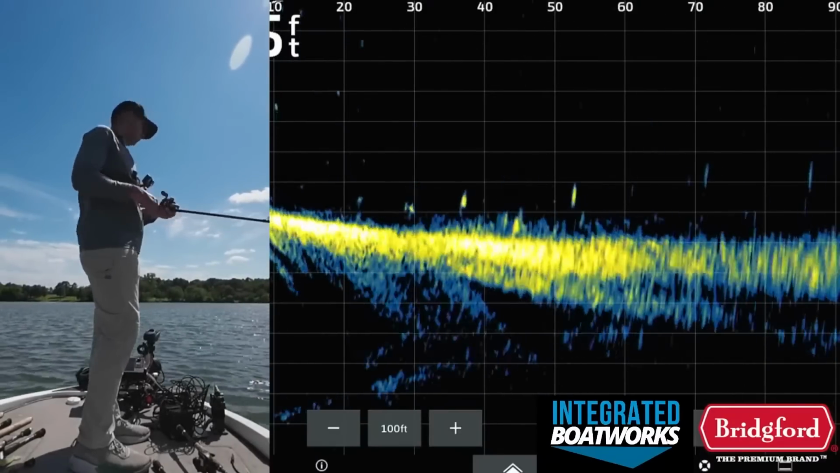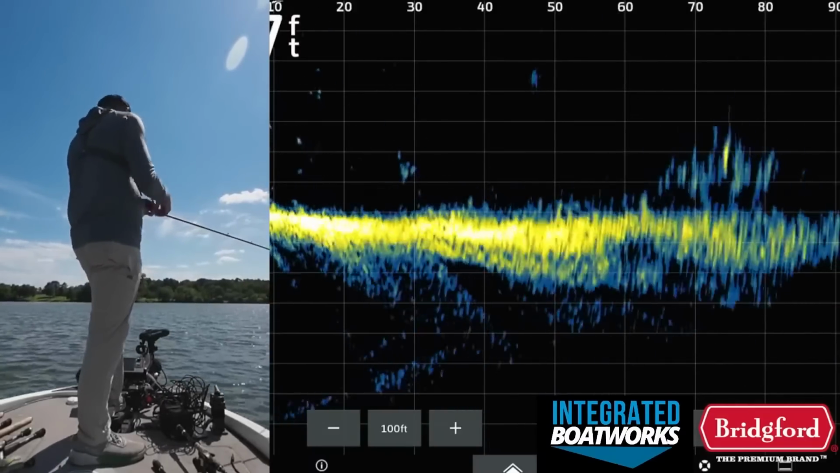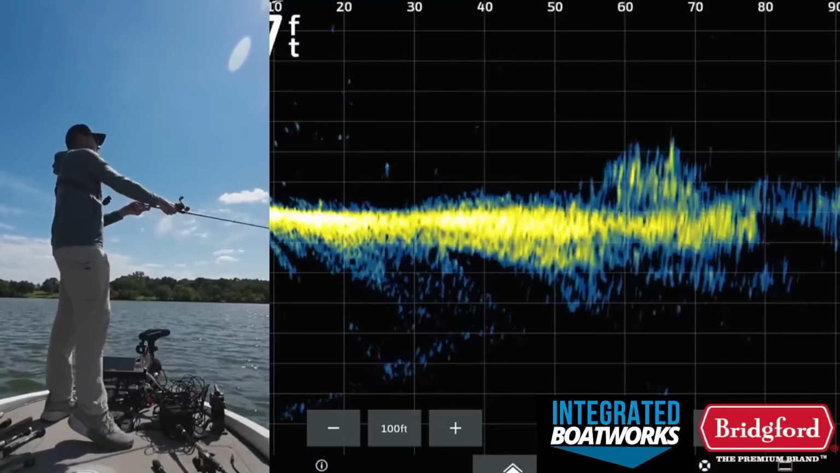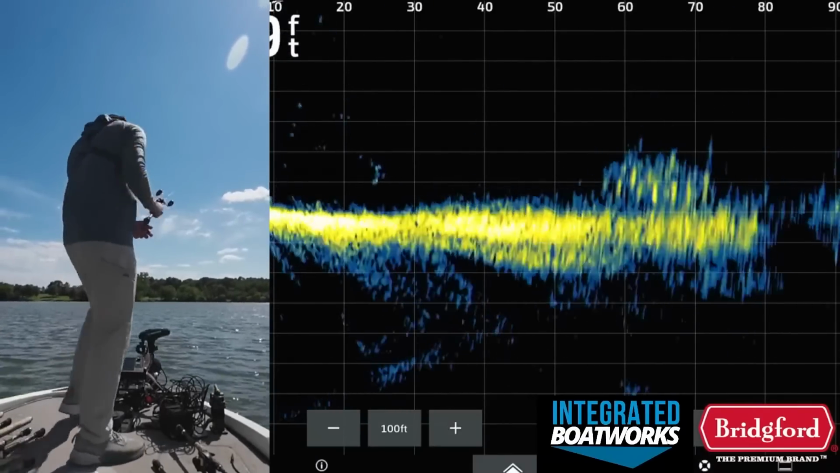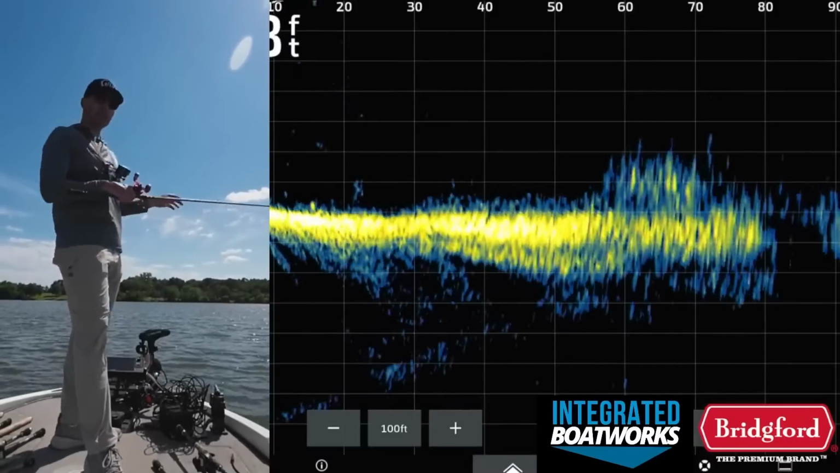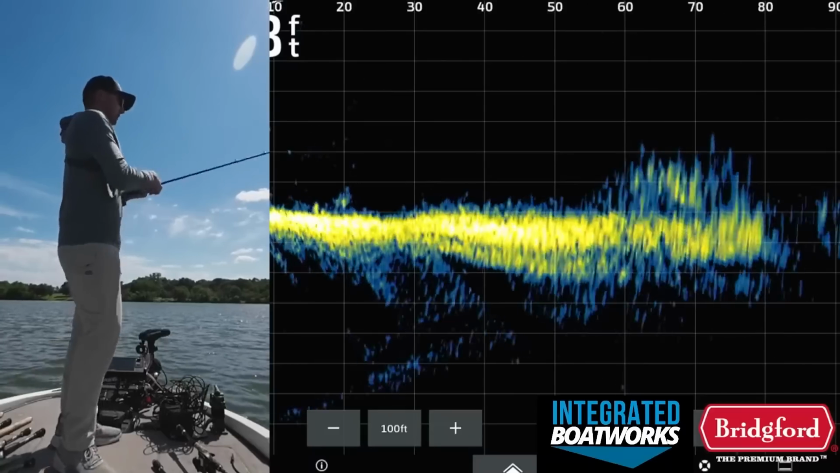I almost want to switch over to the football jig just because it's hard to feel this worm that far away from the boat and in this wind. I'm kind of right now just getting lined up with the Livescope and then spot locking. It just makes my life easier with the wind like this.